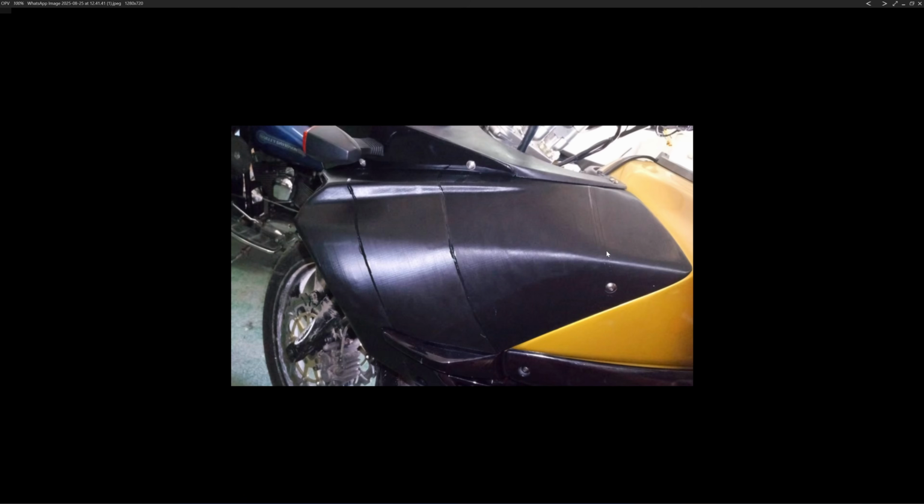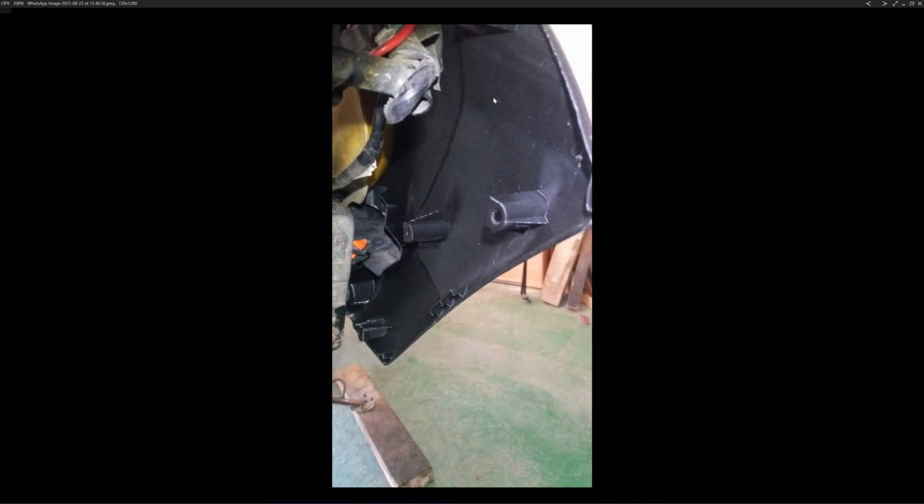He divided the print into 5 parts because of the limitation of the printing volume, and he glued it together. The joint has a very large blob of glue on the outside. That is because the thickness of the fairing is only 3 millimeters. In some parts it's even thinner, so the contact surface for the adhesive is very thin.